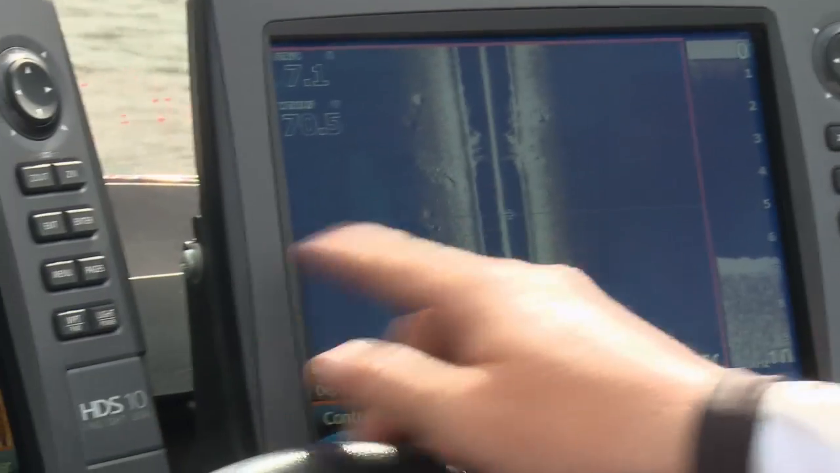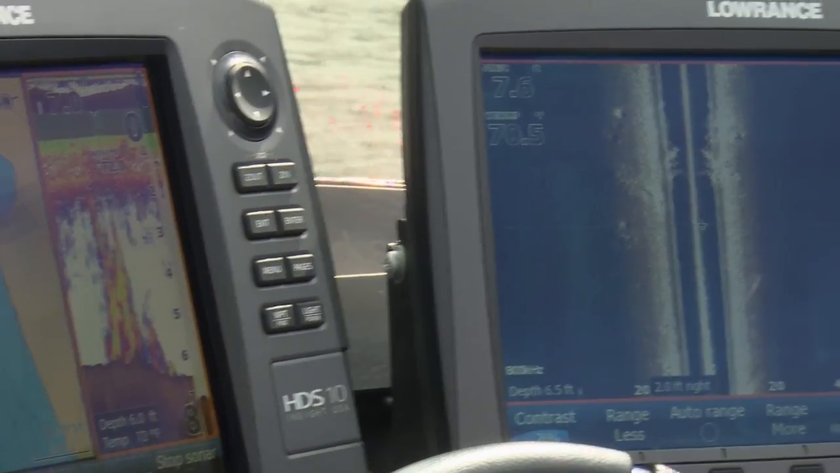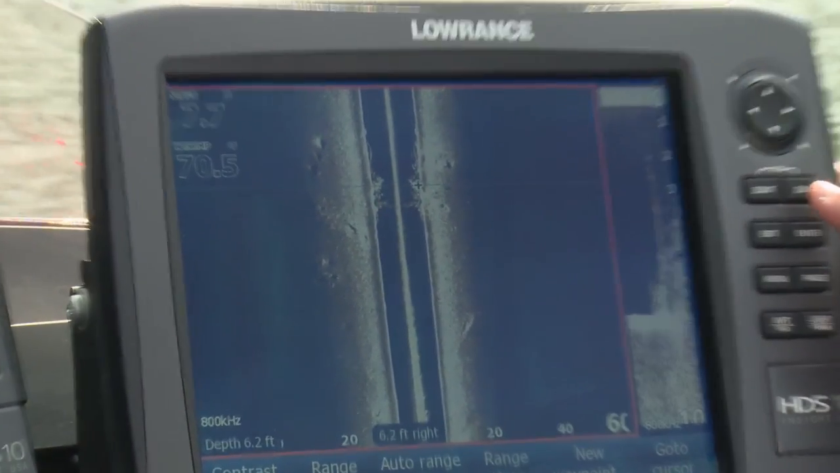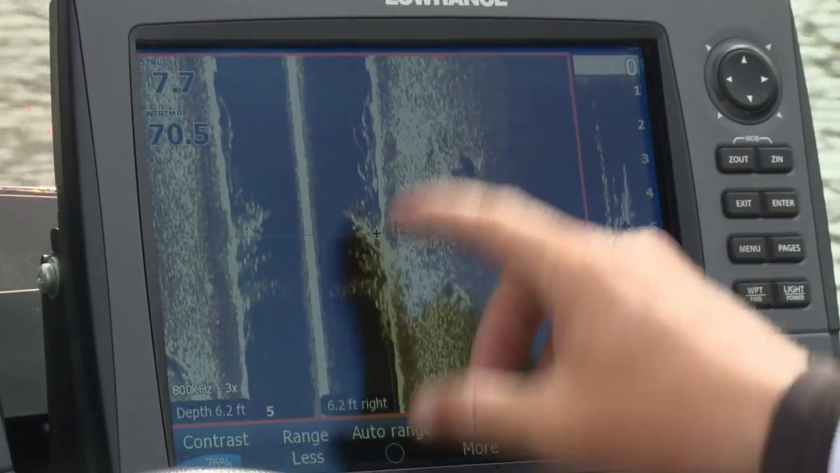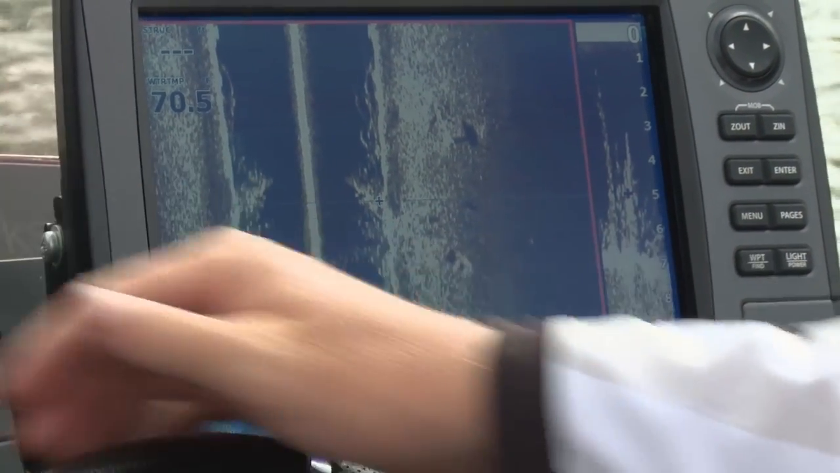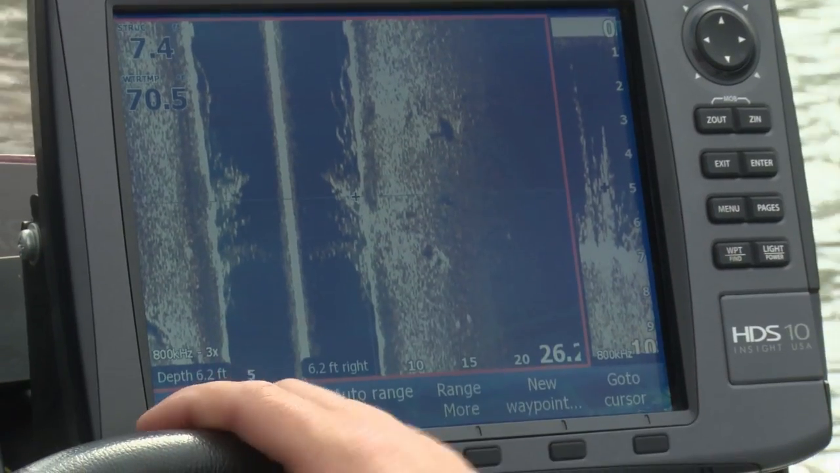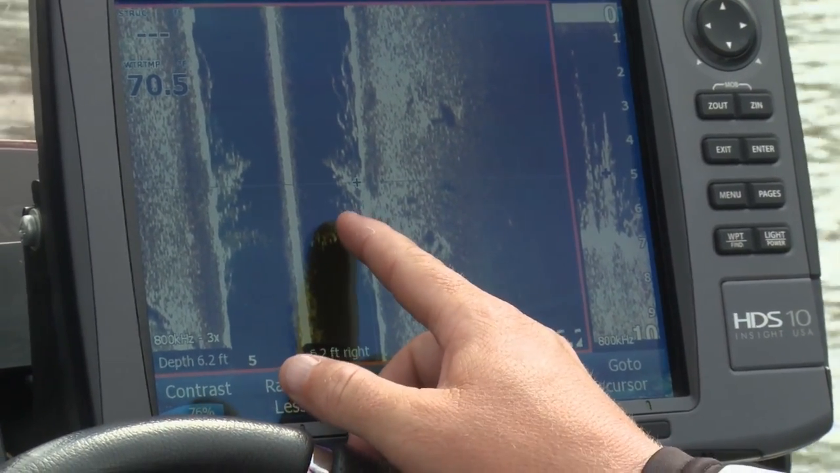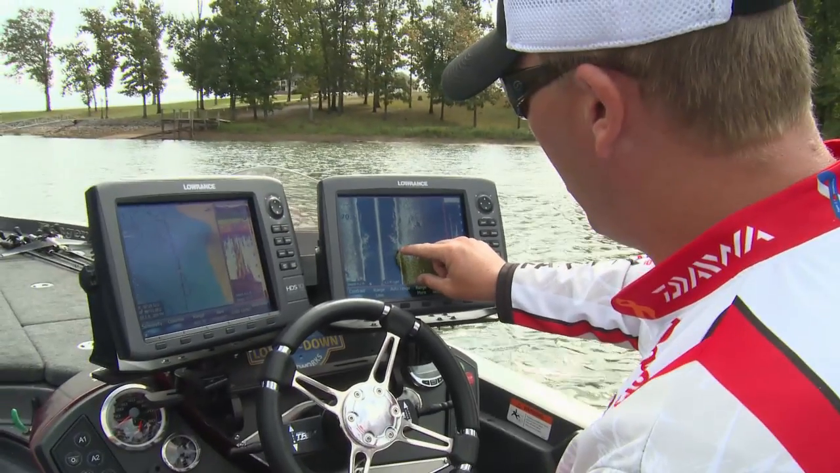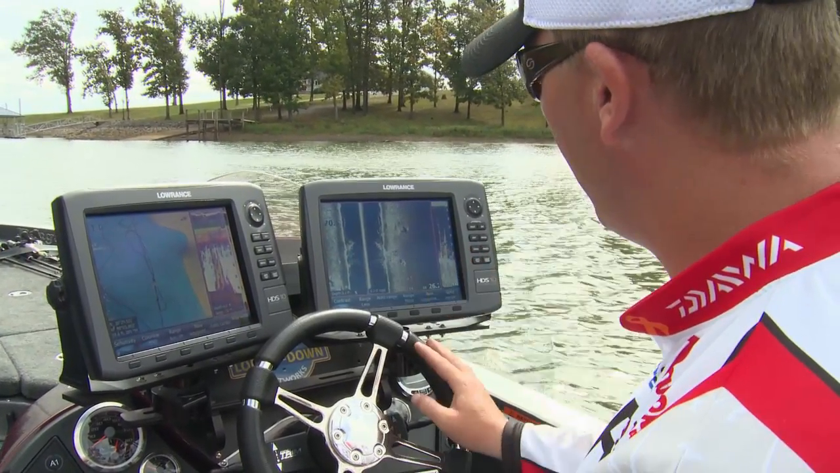All right, you see these brush piles? That's the 2D image. It's just a big blob. And then we can see on my side imaging, you can see how it's a pretty good sized brush pile. We're only like 7 foot deep. You can see it probably comes up within 3 or 4 feet of the surface. This right here is probably some type of crappie or bait fish. And I can see a few real long dark spots, like that one right there may be a bass. That one right there may be a bass.